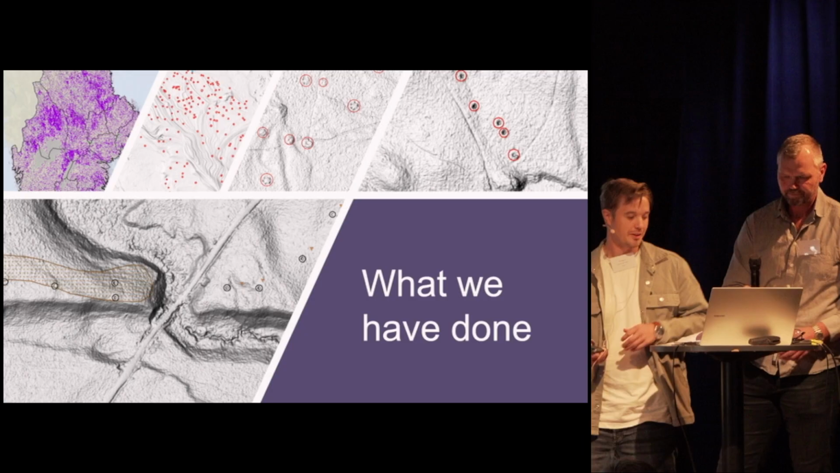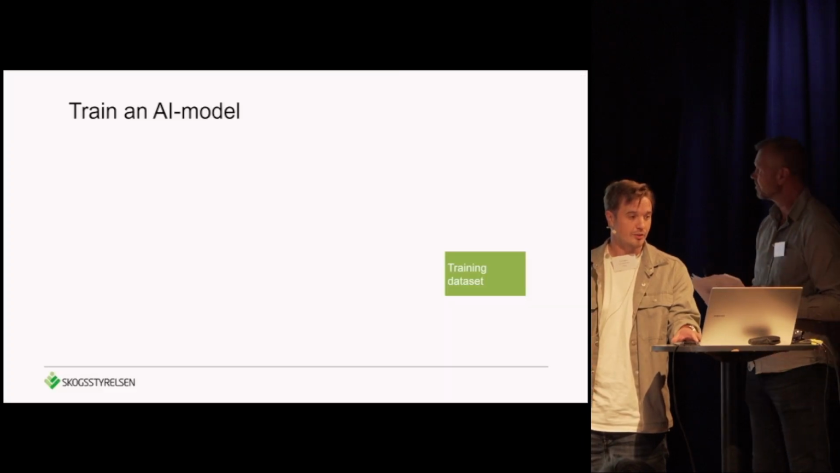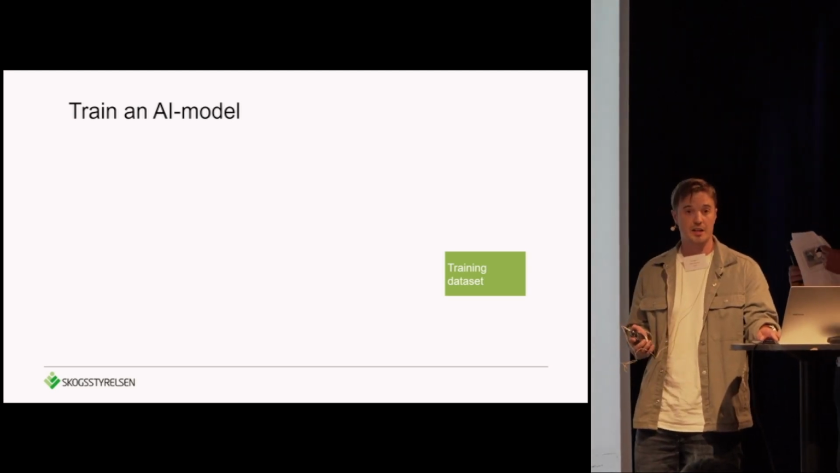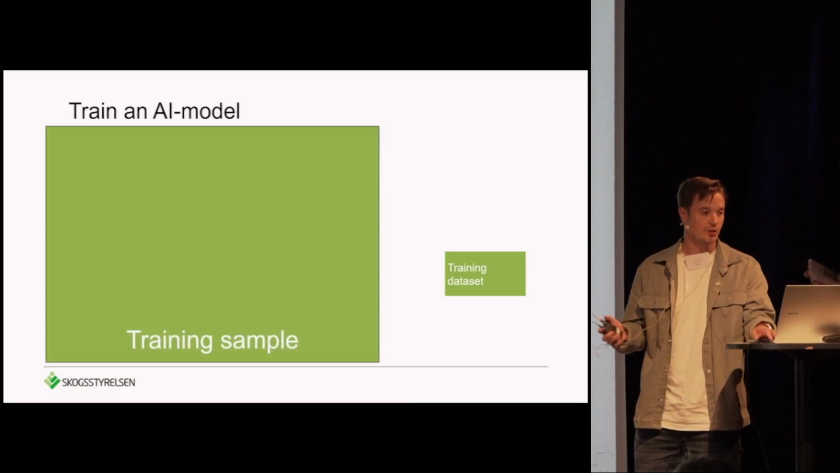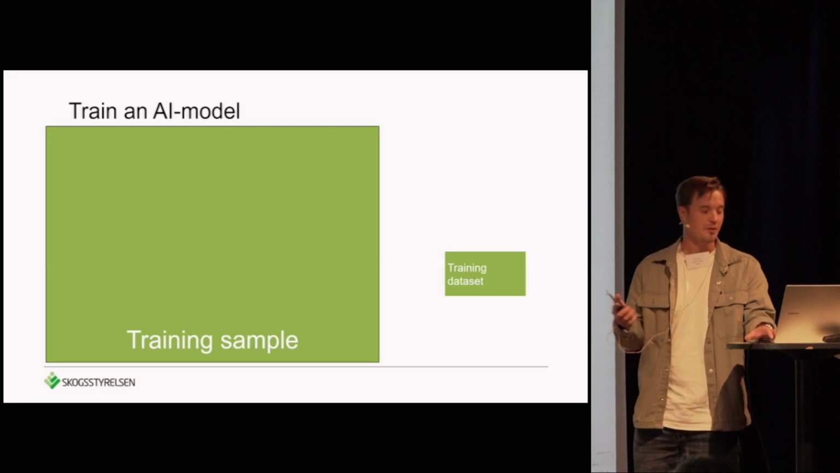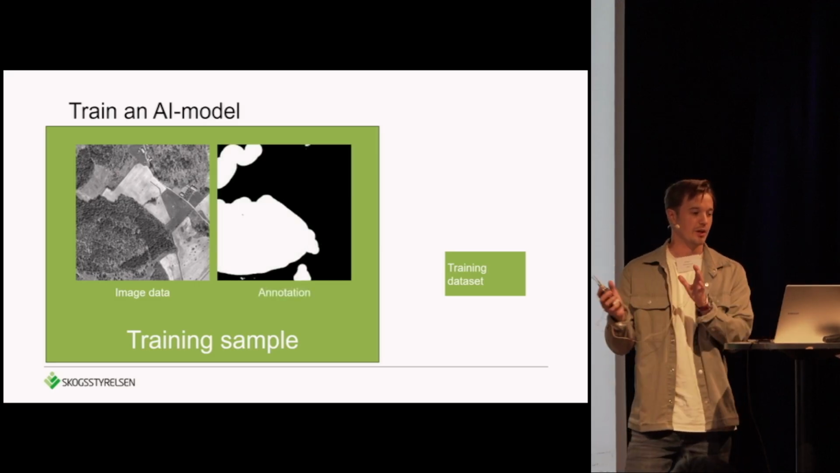So we've applied AI on different objects of interest, but first I think we should have a quick walkthrough of how we train AI models. To train an AI model, we need a training data set, and a training data set consists of training samples. I forgot to mention that we applied AI on image data. A training sample consists of the image that the AI model is going to analyze, and an annotation for that image.